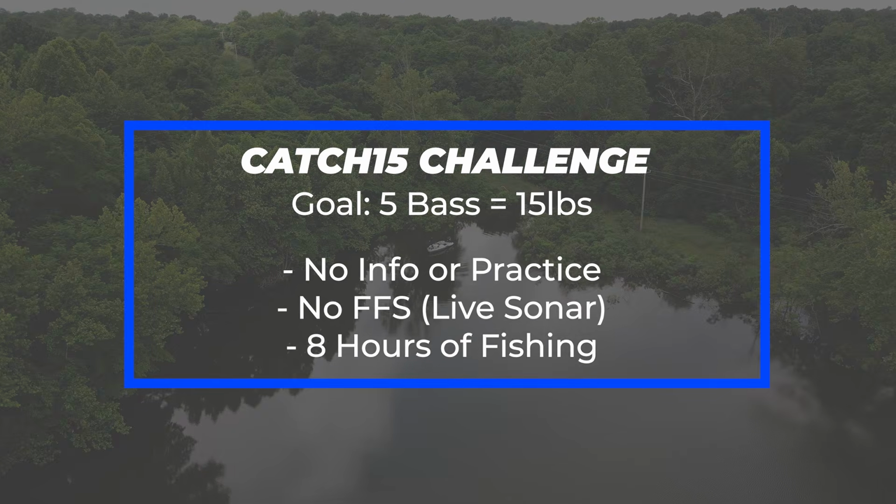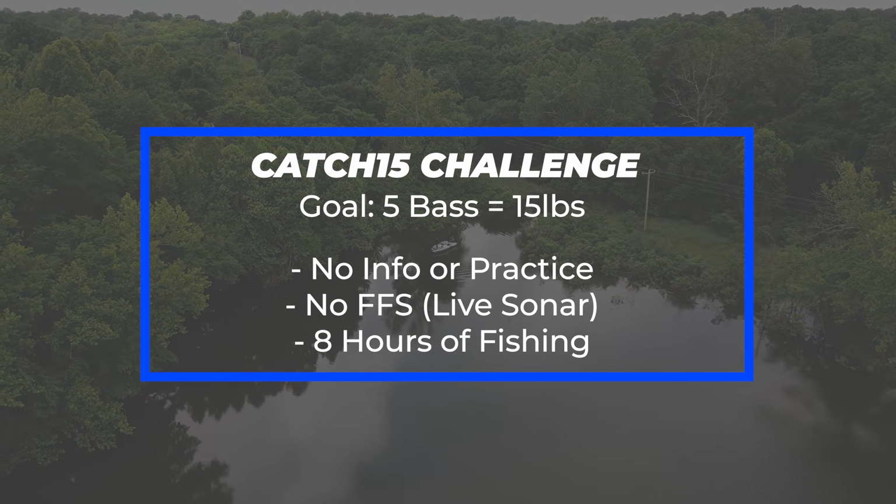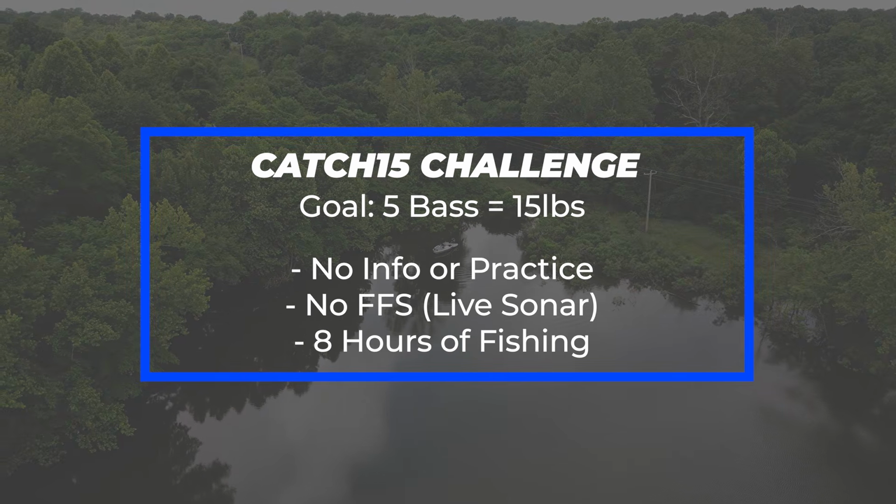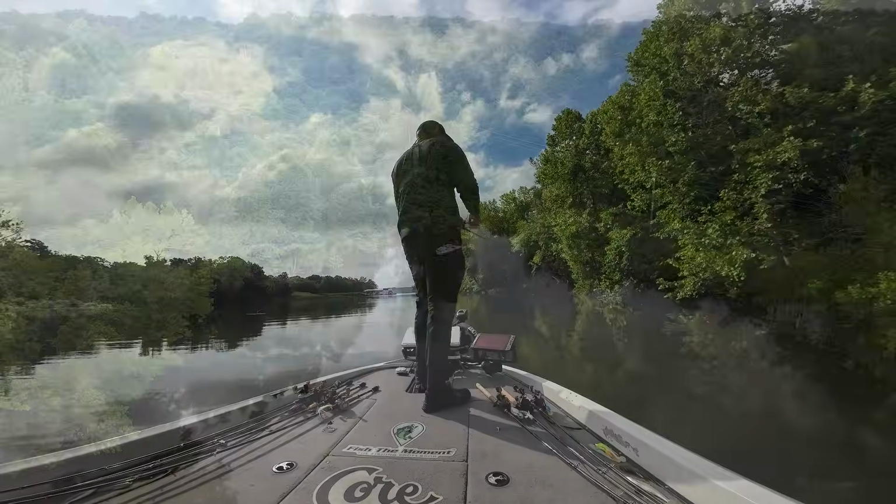And to make things interesting, I set a Catch 15 challenge for myself where I wanted to catch 5 bass for 15 pounds with no practice, no info, and no forward-facing sonar on this trip. Let's see how it went.